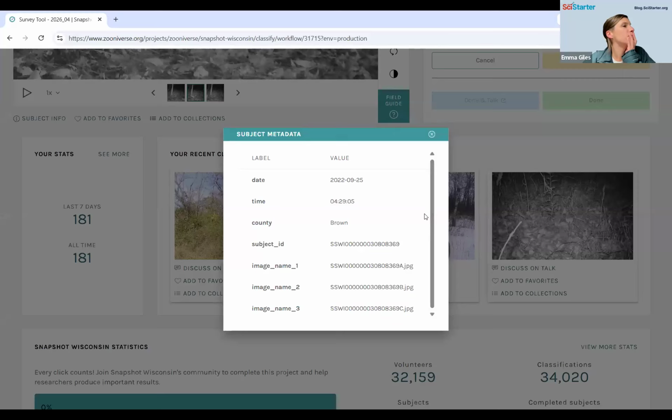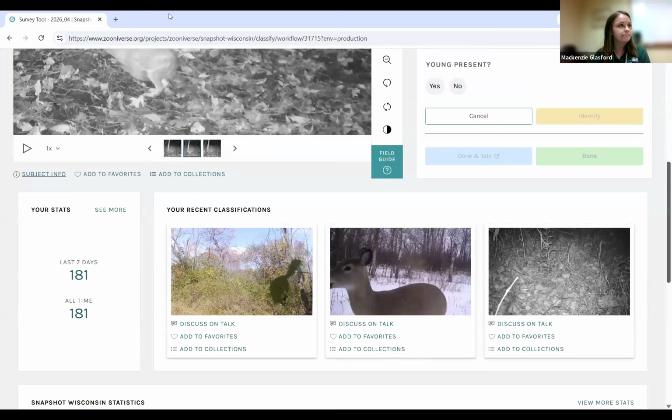Wait, so what did we say? If it's in the north part of the state, it's more likely a cottontail? Correct. Or sorry, no, the snowshoe hare is more. A snowshoe. Okay. I'm going with cottontail. I would be comfortable with cottontail too. What do y'all think?